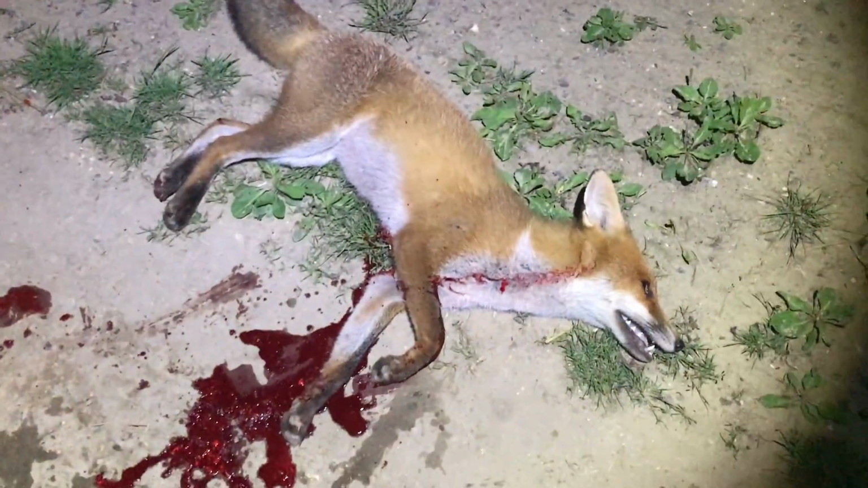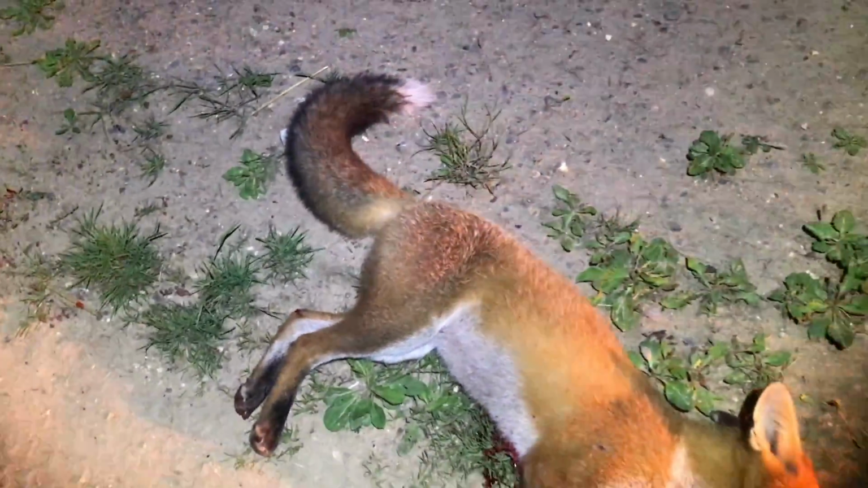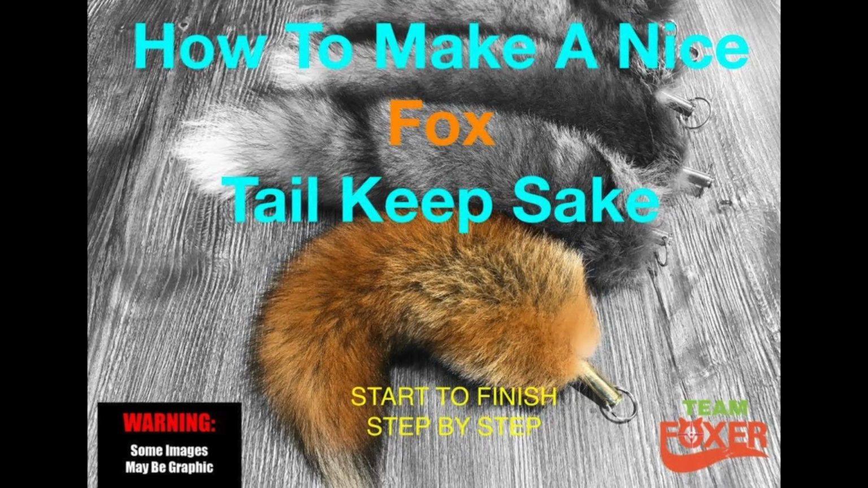And there we are. A very healthy looking fox. Very dead fox. Cracking looking brush, I might have that one. And indeed I did whip it off, it's currently soaking. And if you're interested to know how I make those tails look like that, then I made a video on that too. I'll put a link to that in the description below.